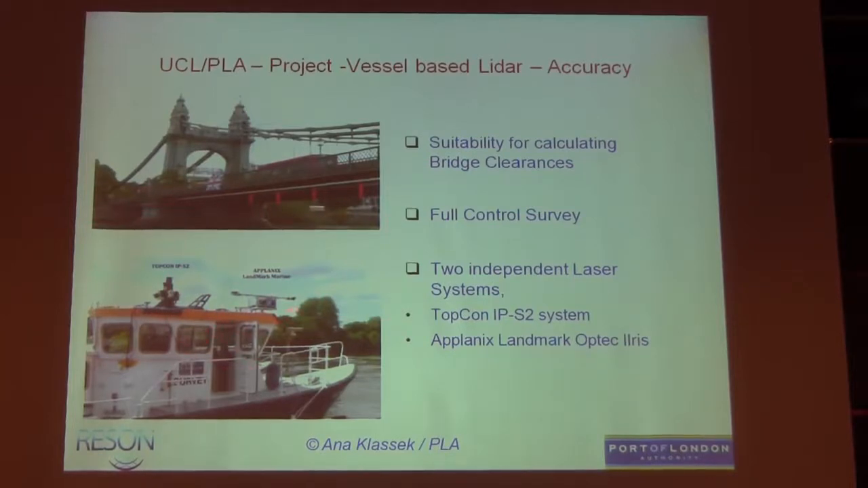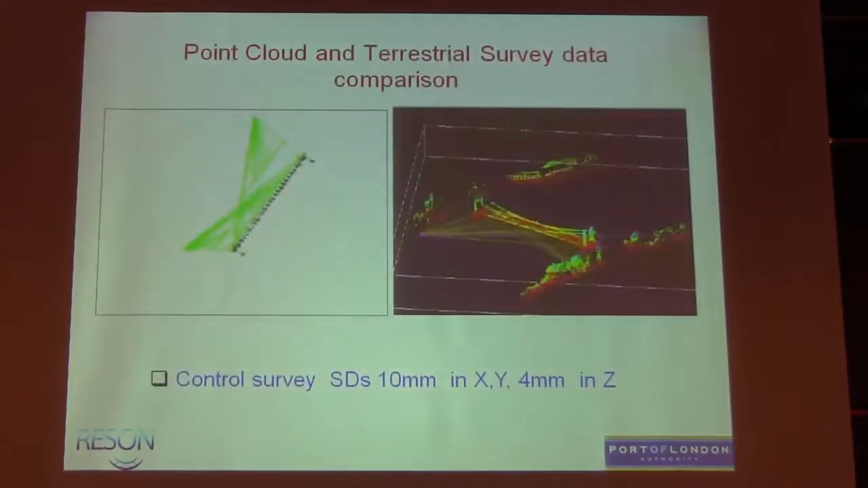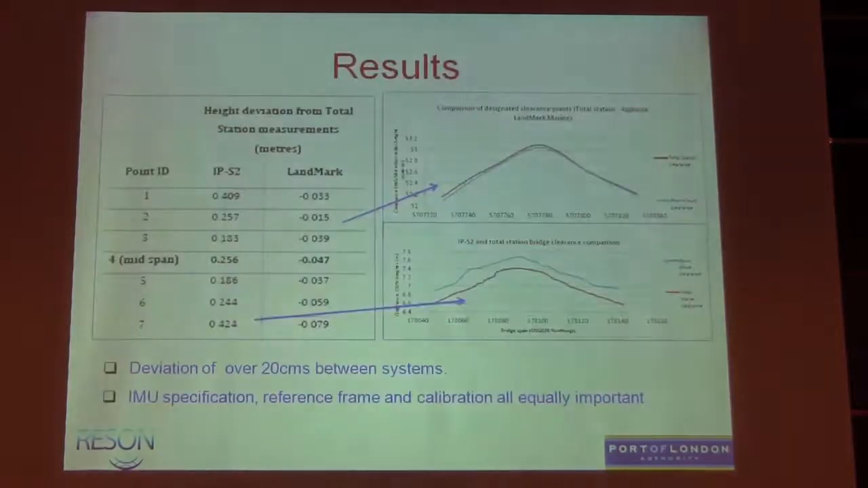And so we put two systems on the Yantlet, the Topcon and the Applanix Landmark. We can look at the higher resolution data, which we know is an ILRIS high definition system that's on there. We get very good definition of the bridge structure in the point cloud, a little bit less with the Topcon. And then there was a full analysis with a very solid control survey with land survey in there, looking at differences using Leica GeoOffice.